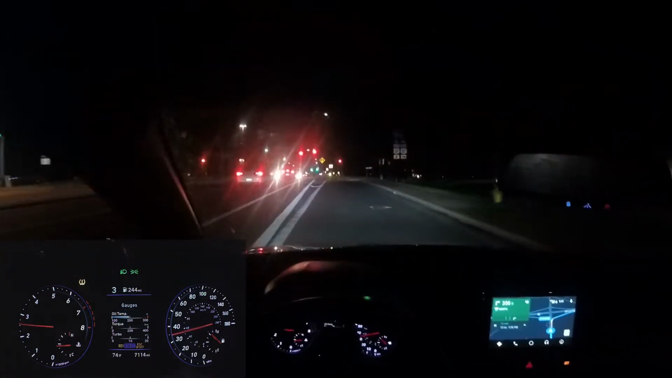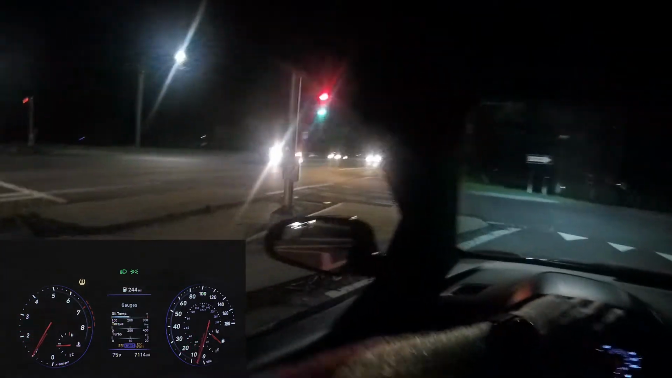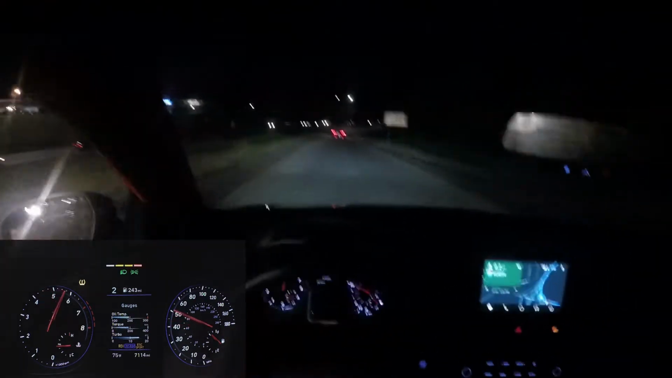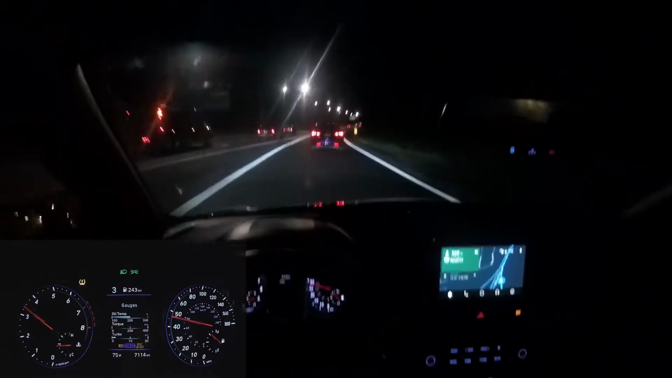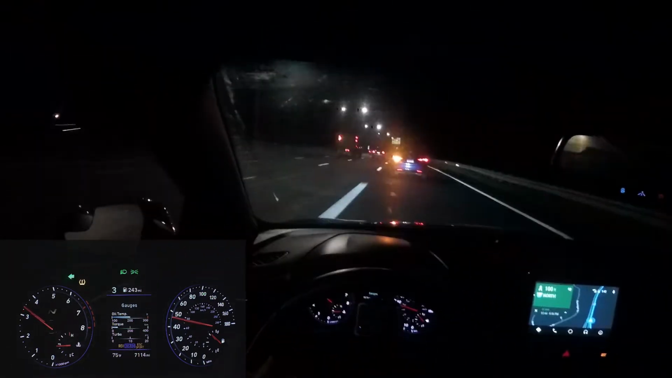Car still runs great. It's been pretty reliable. Hasn't really made a misstep. I'm not sure what's going on with this intersection here. All right, let's punch it. Can't punch it too much. Everybody wants to drive slow.